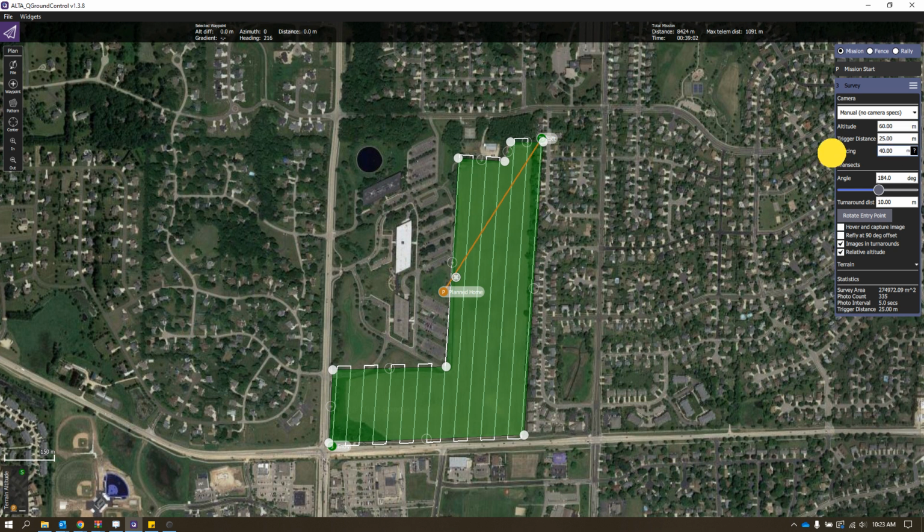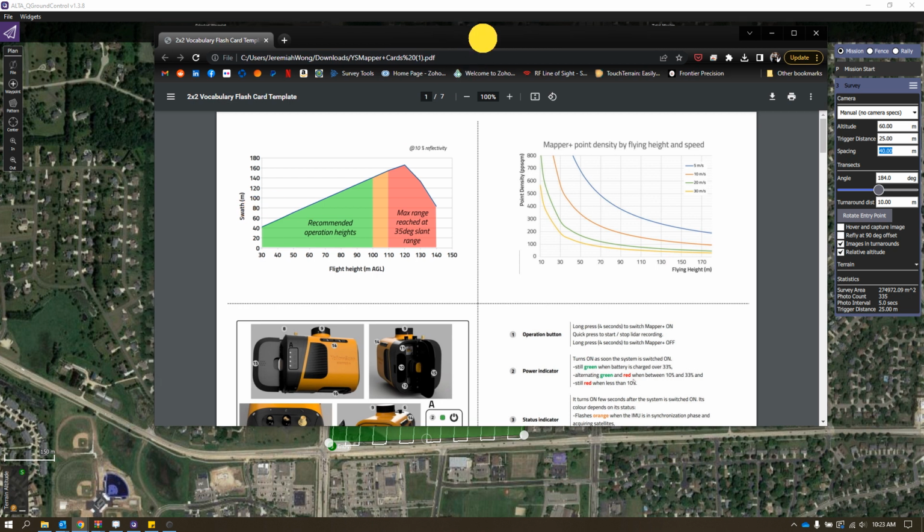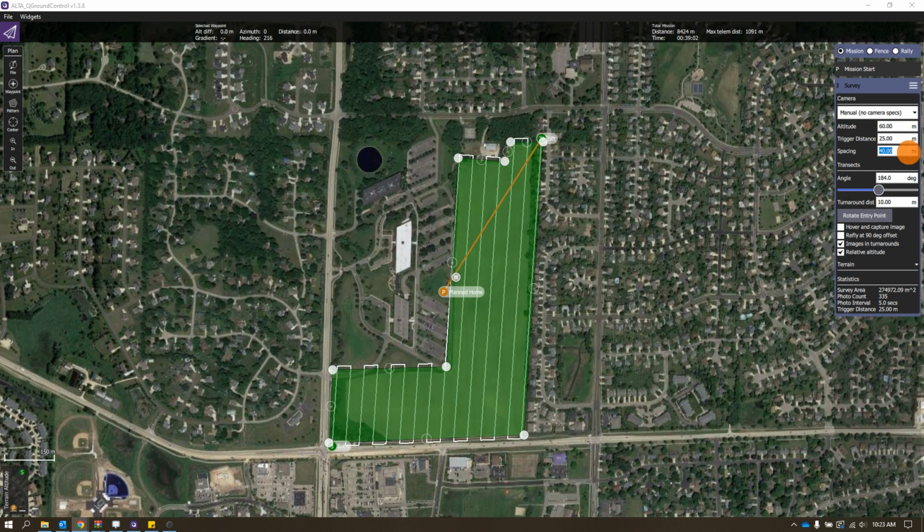But with the spacing, that is something that we have to reference. So this was where we got this in the chart for our swath width. So we said the swath width at 60 meters is going to be around 80 meters. And we're going to divide that by 2 to get our 50%. And we can see right here that is 40 meters that we want it to be at. But if I wanted to increase it, so this is a 0% overlap, you can see that the flight lines change quite a bit. But I'm going to go back and hit 40 meters. And if we look up here, we can see the total distance that's going to be traveled and the approximate flight time.